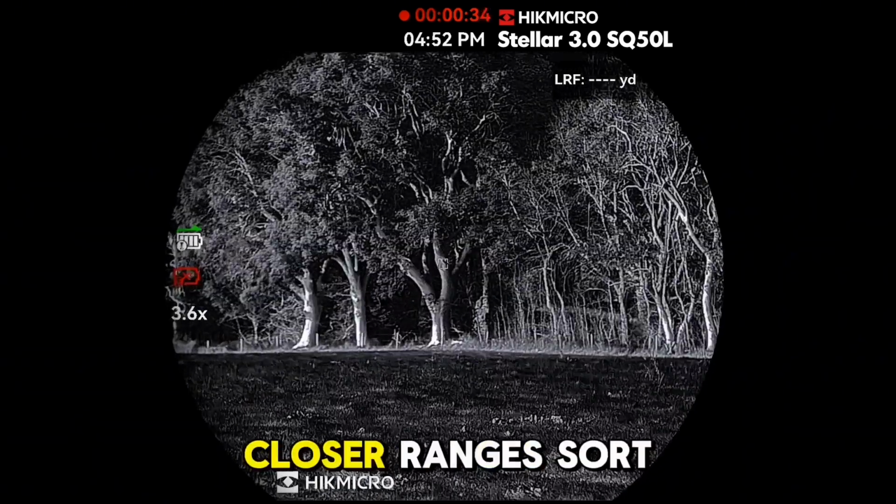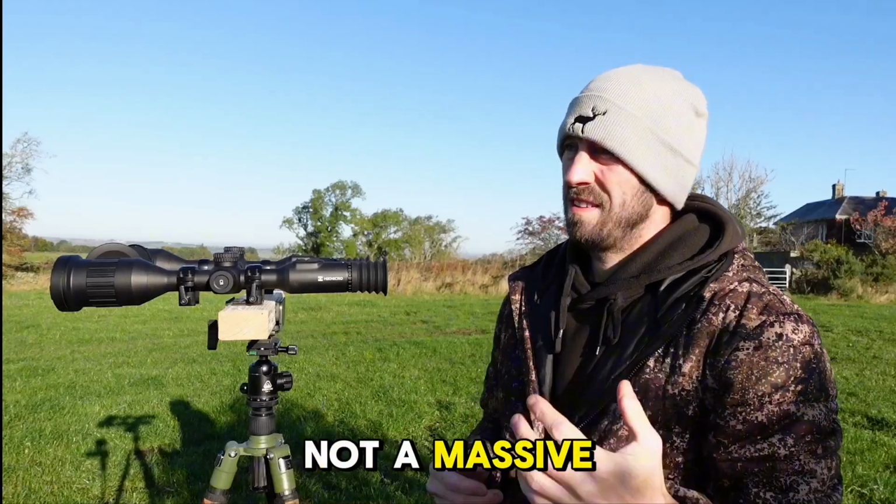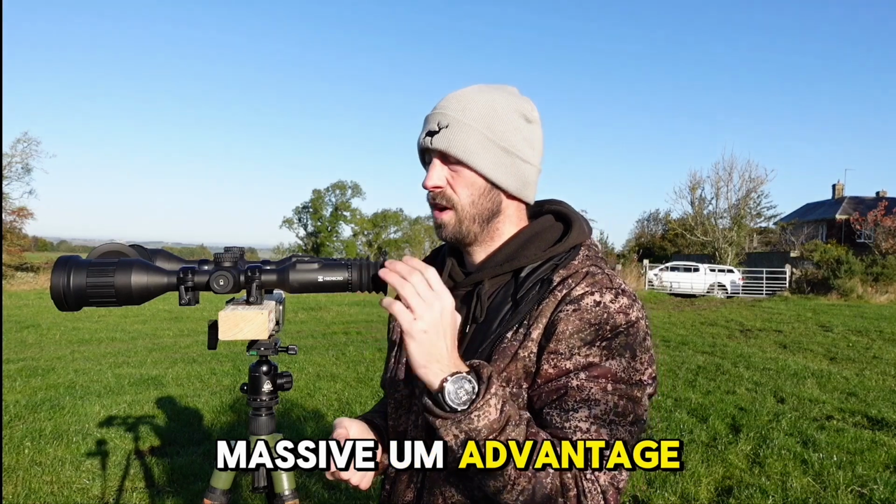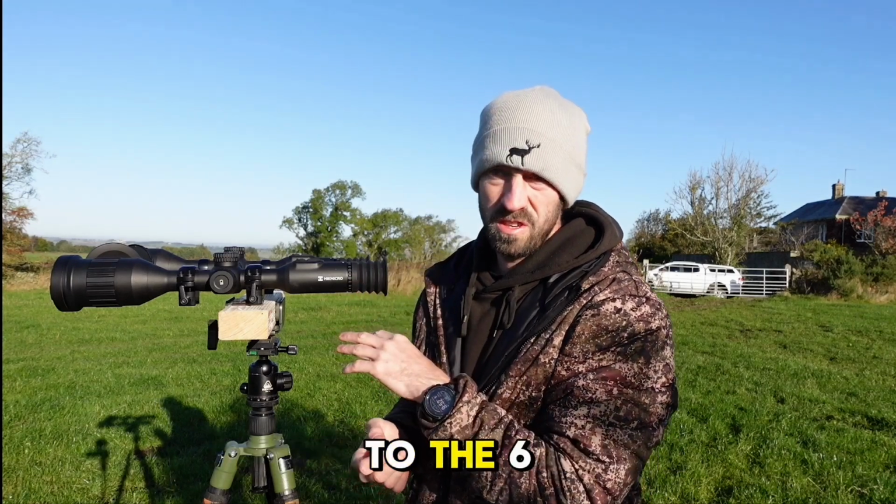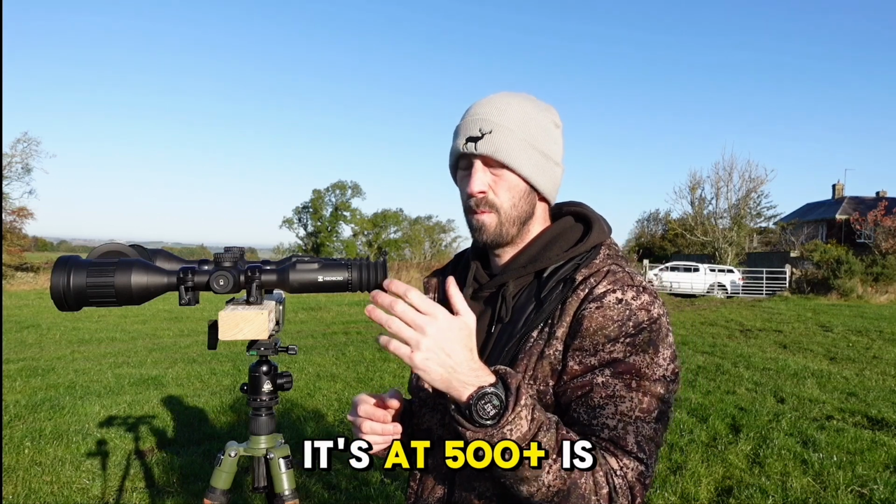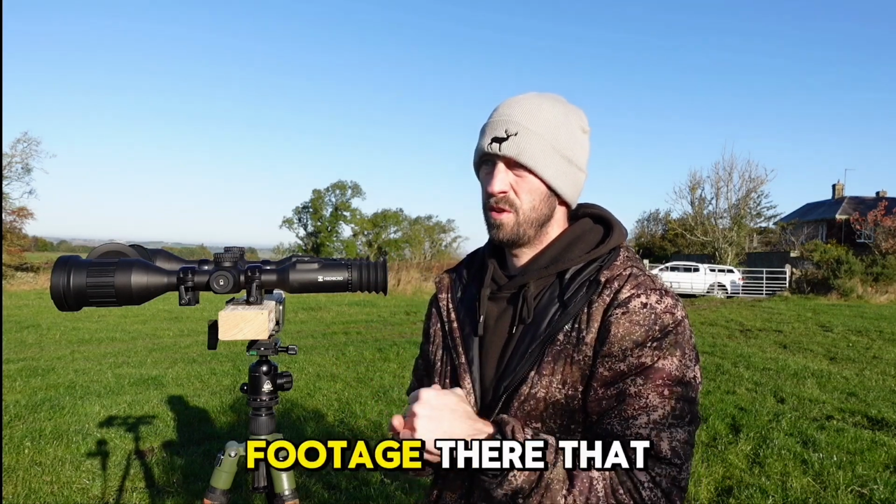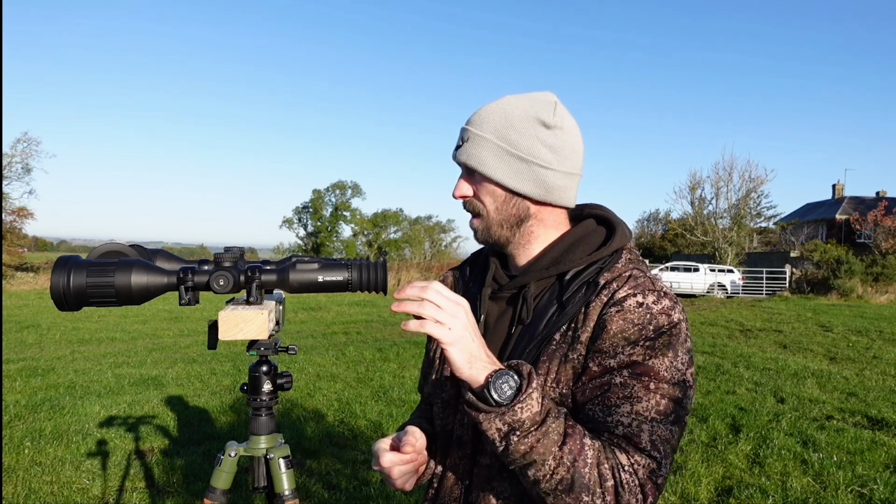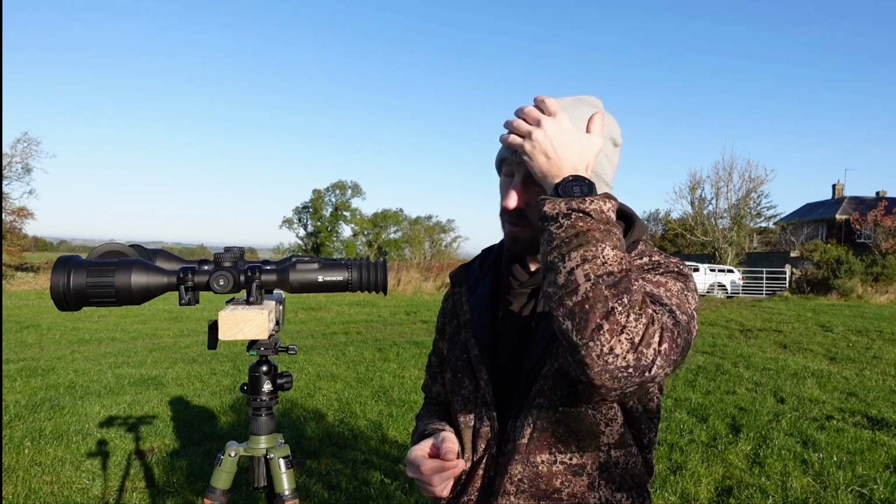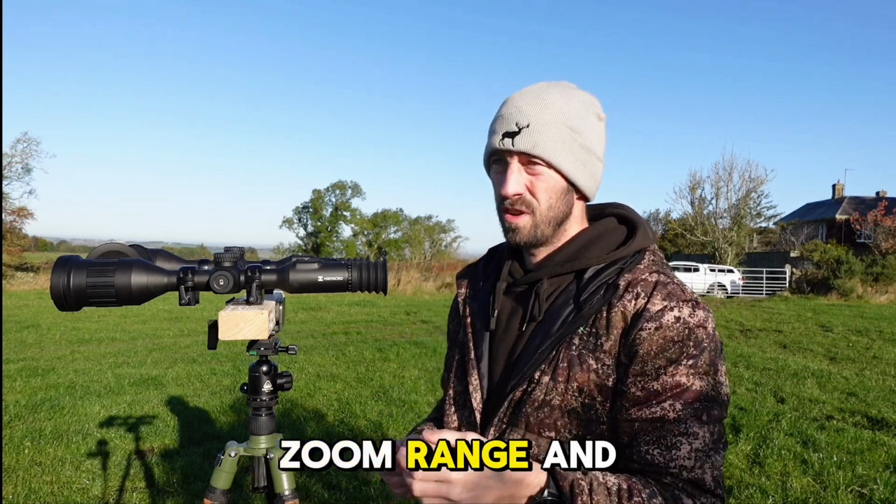So at the closer ranges, sort of 200, 100 yards, in my opinion, there's not a massive advantage having the bigger sensor as opposed to a 640 1.2. It's 500 plus is when this comes into its own, and obviously you'll see from the footage there that you're not getting pixelization, you're getting a lot bigger clarity. I'm starting to get a bit warm now. You're getting a lot better clarity on all the zoom range and everything like that.